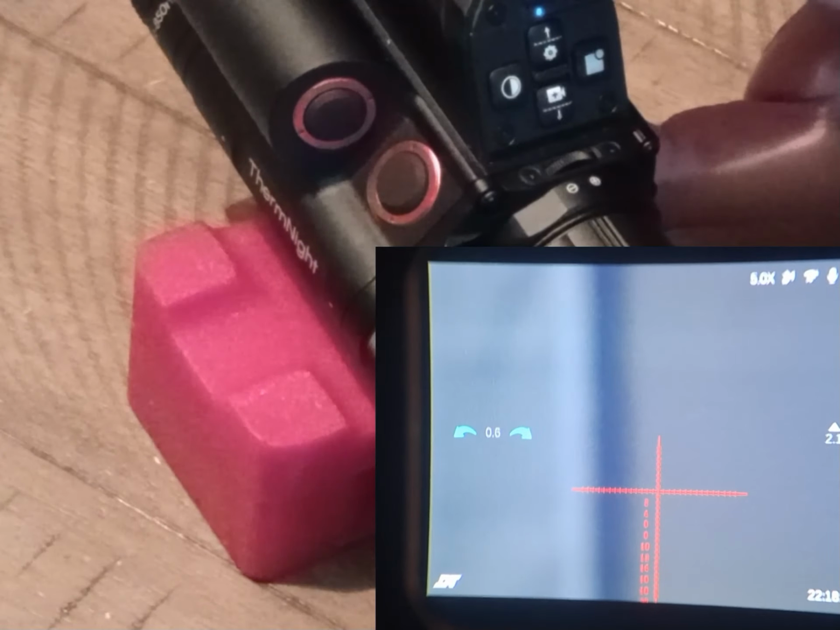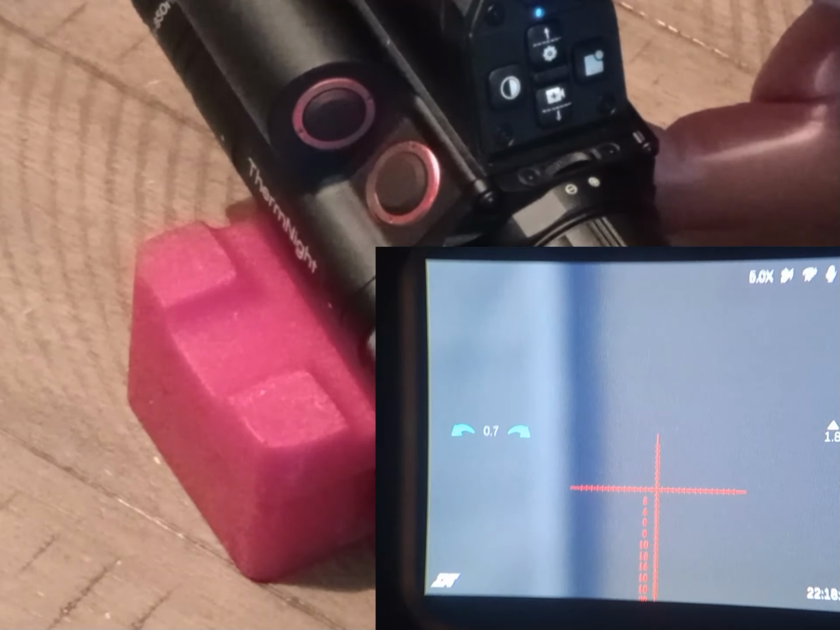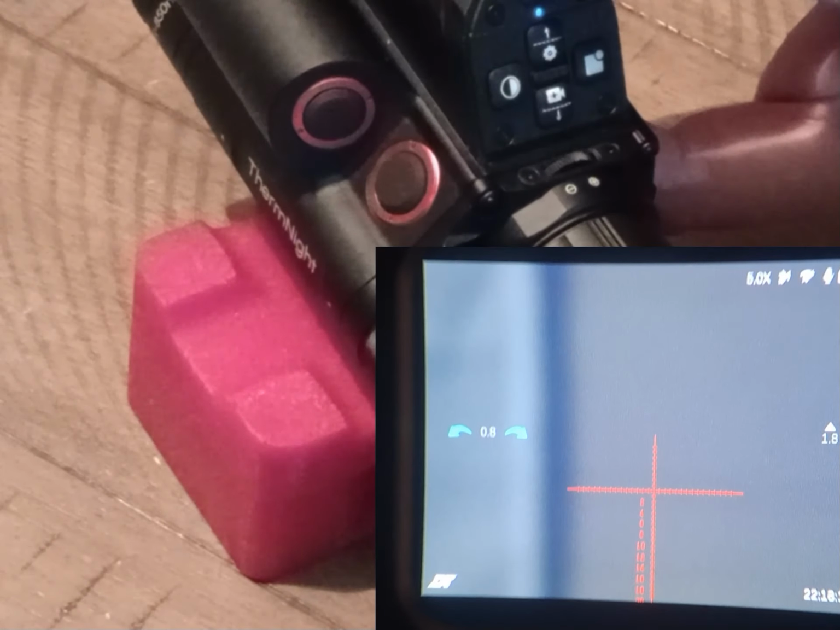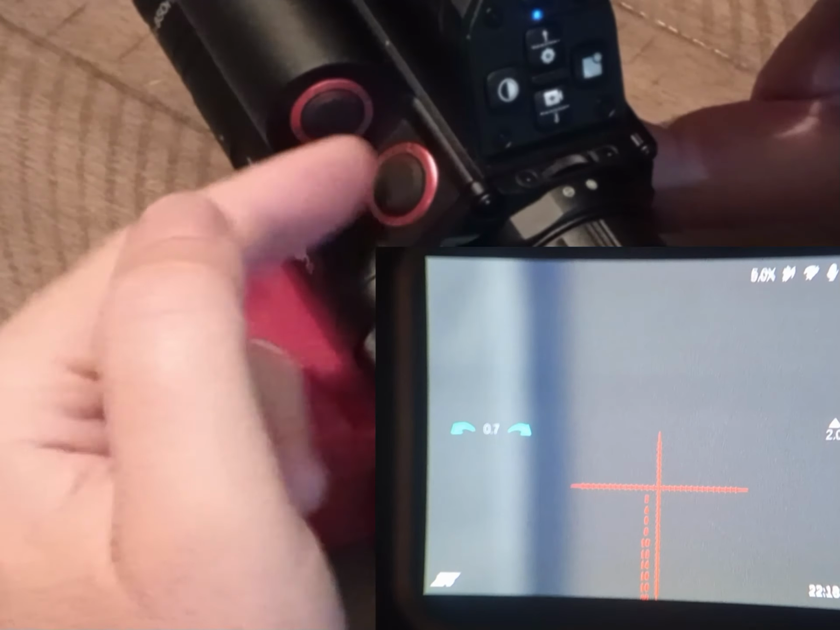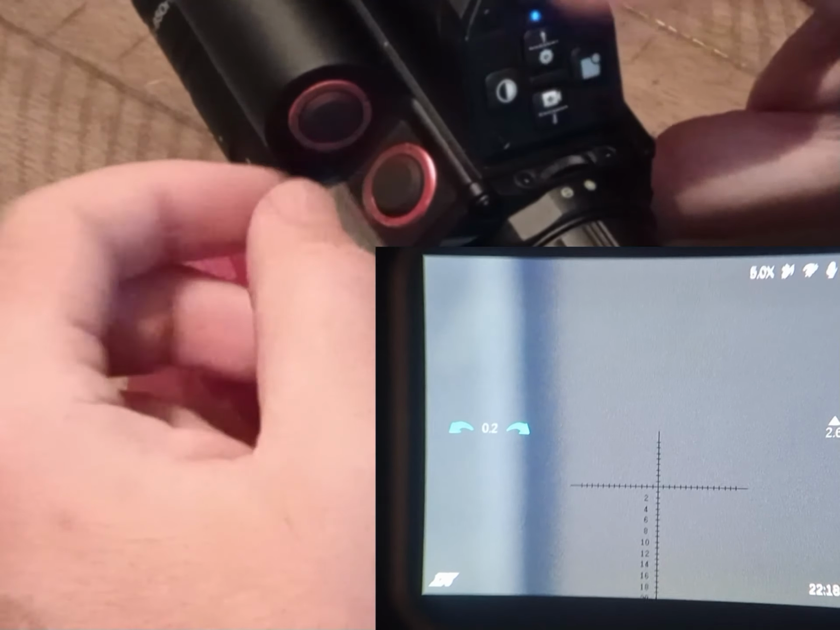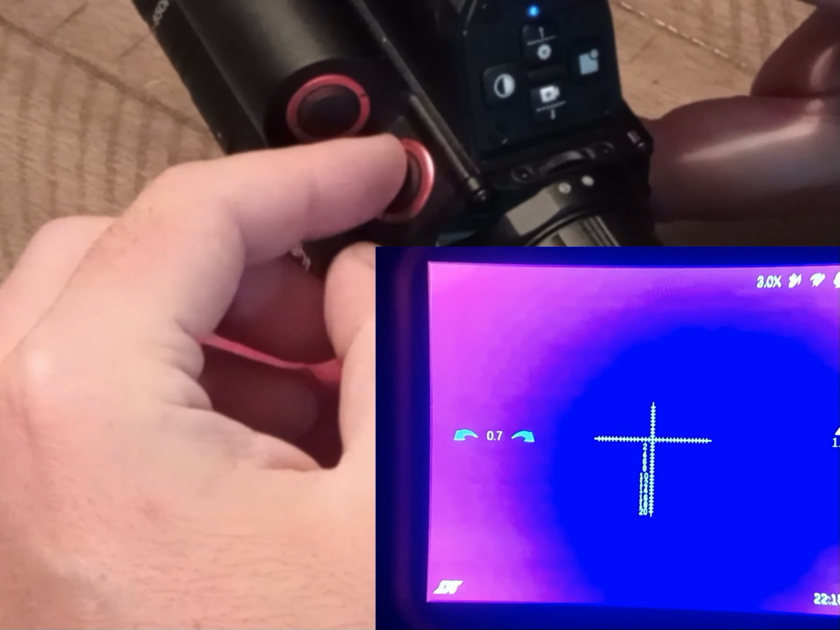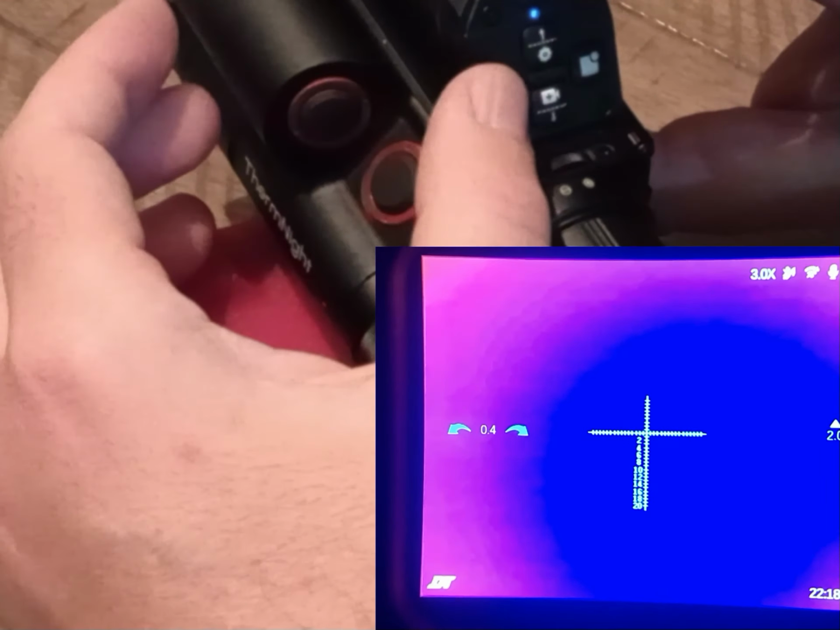Now, it was tricky for me, not gonna lie, to get it from night vision to thermal to regular day mode, because in thermal, guys, there are so many options in this scope. You can have red hot, white hot, all kinds of stuff. Let me show you. So this button right here switches it. Let me go ahead and put this back on. There we go. So this button right here, right beside your rangefinder button, switches your channels. So there's your thermal. And then you can change the different types of thermal using the left button here.